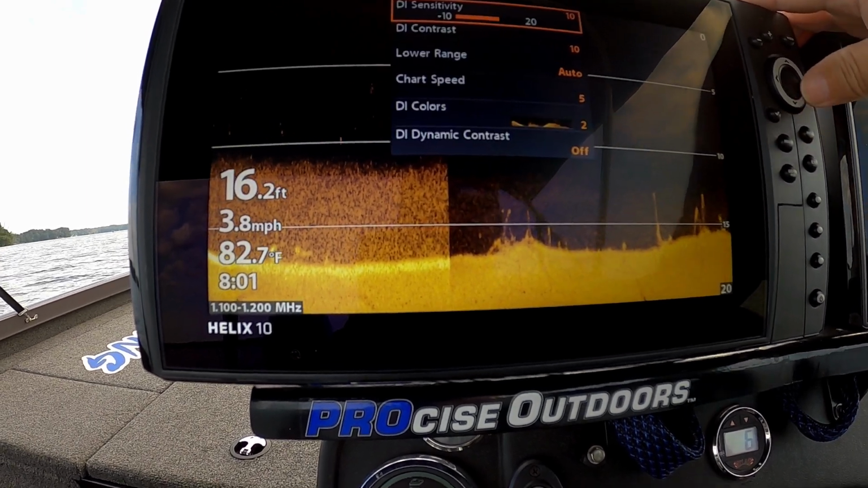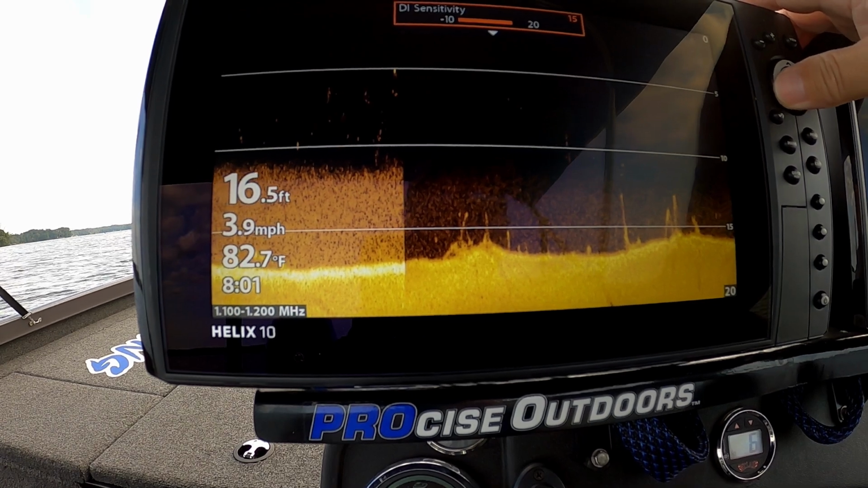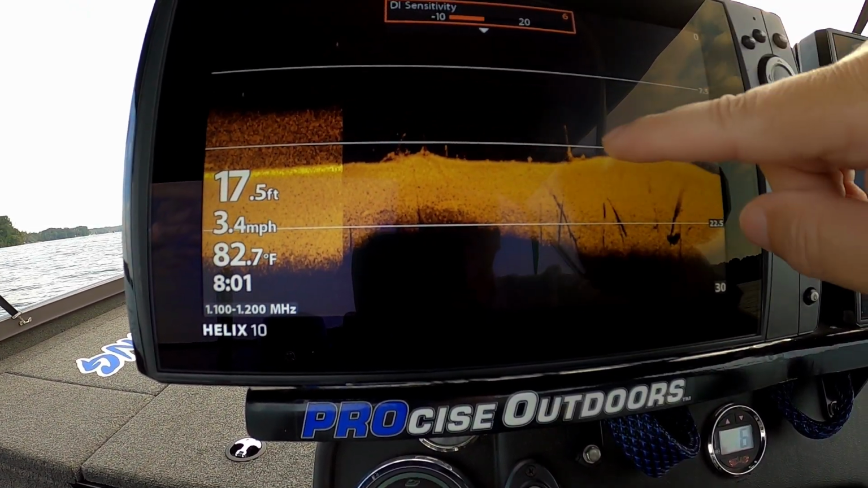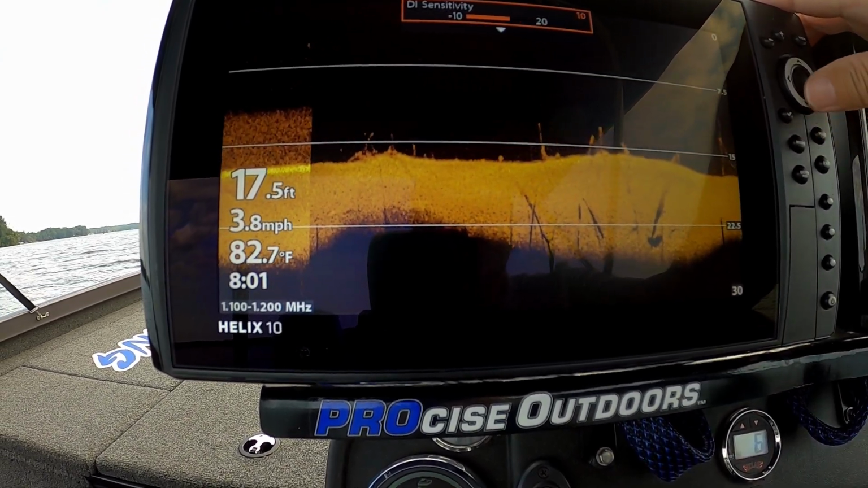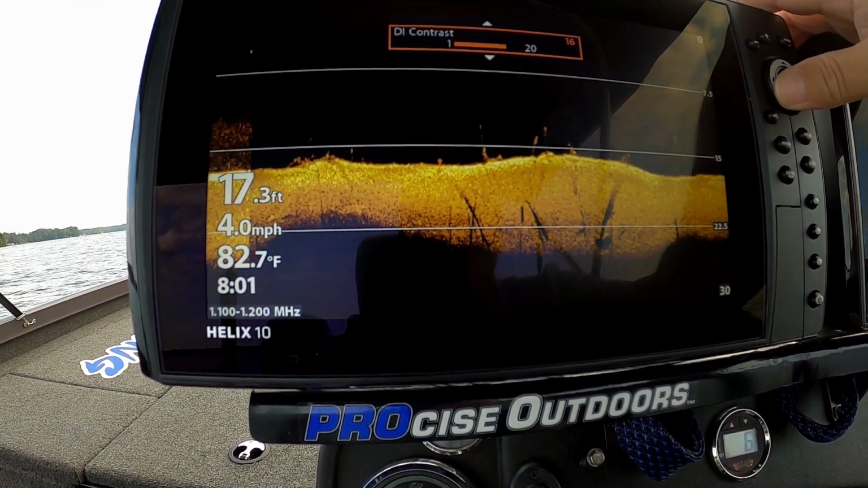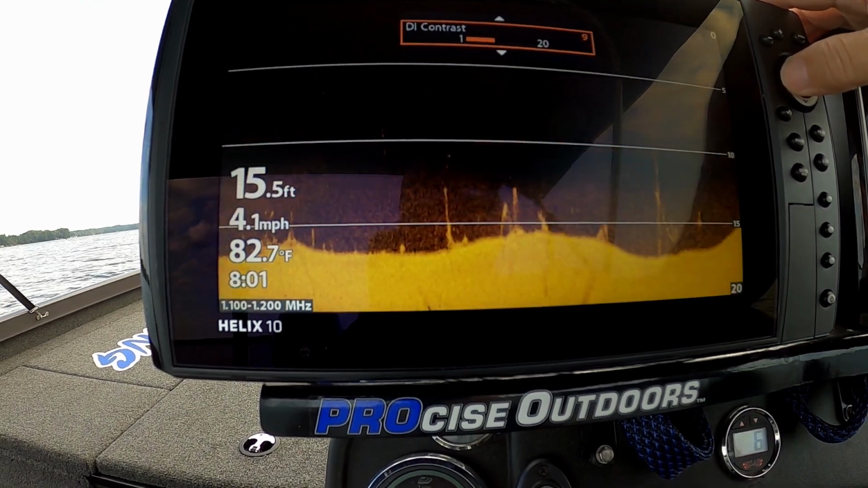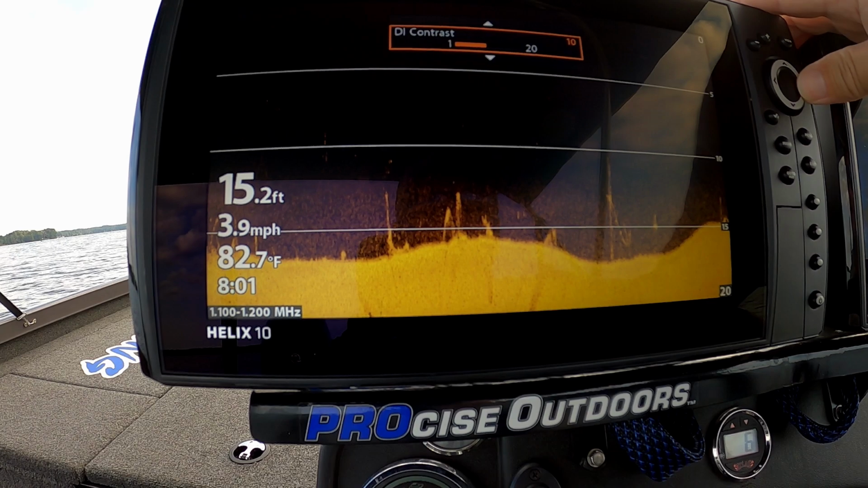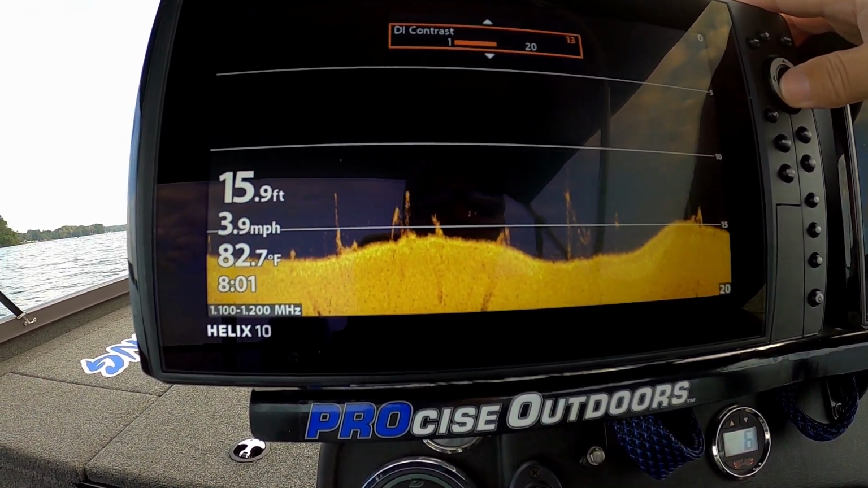So we're going to go to menu. Our sensitivity is about 10. We turn it up, doesn't really seem to make much difference. Turn it down, it kind of filters out that silt a little bit. So we're going to leave it on the default of 10. Contrast, go up a little bit. See how that cleared that up? You see that, guys? Let's go back down. Look at that. See that? Watch what happens when I go up on this DI contrast. See how that cleared up that picture?